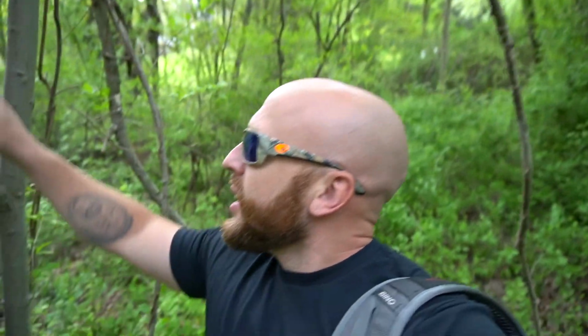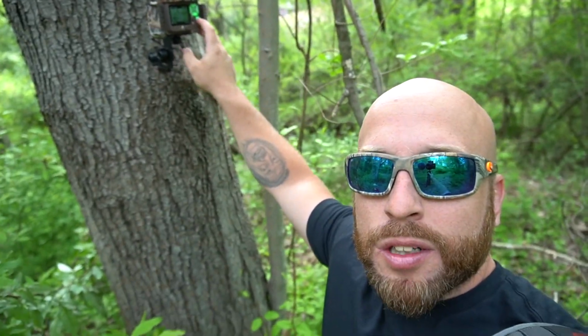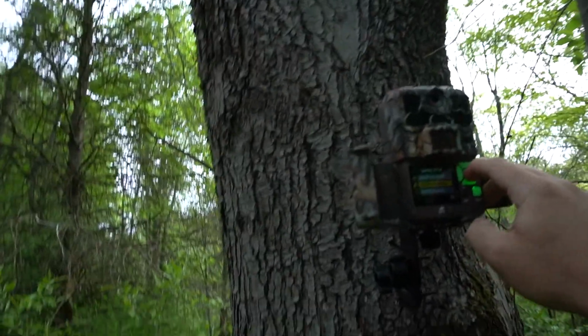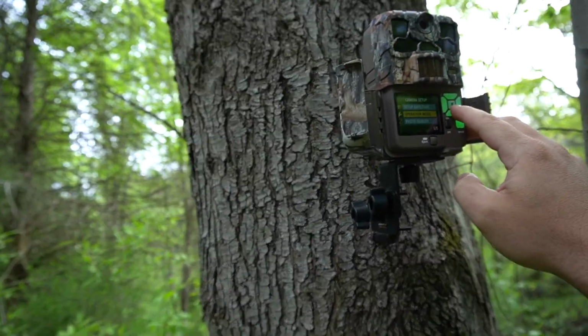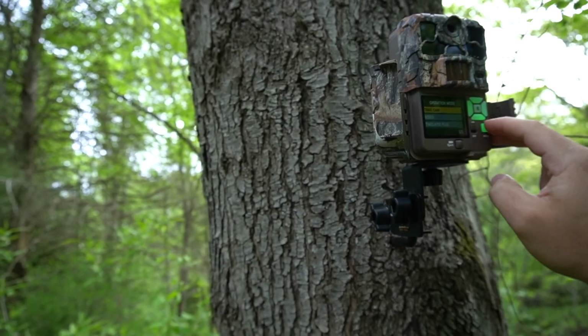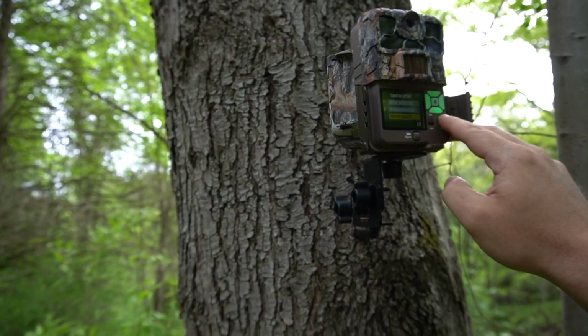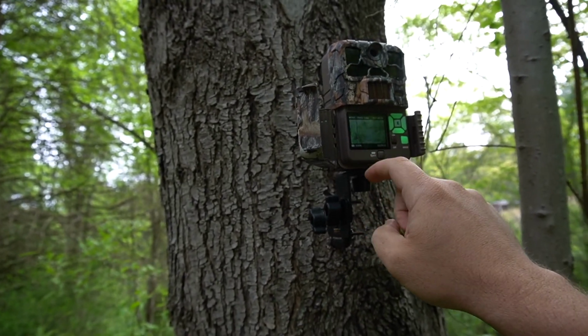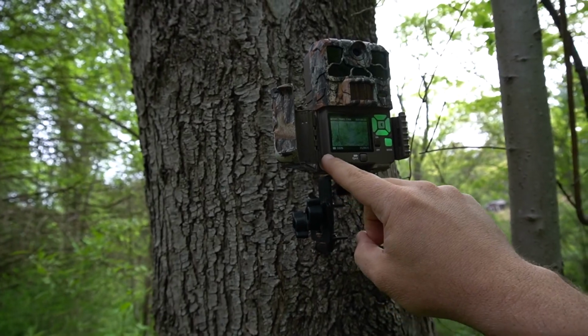But I'm gonna go ahead and change this camera to trail cam mode so we can see the picture quality. Change it real quick. Operation mode, trail cam. Photo quality 22. Okay, we're on trail cam, 22 megapixels.